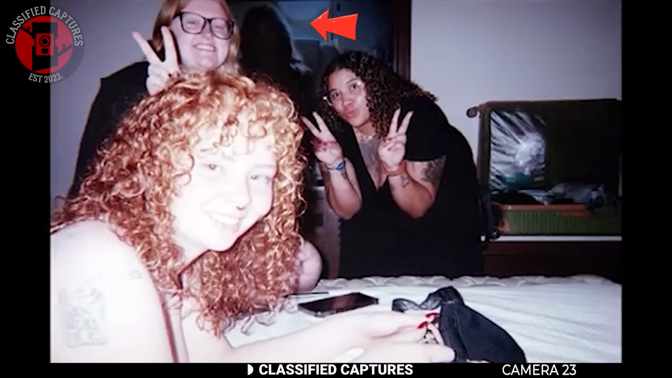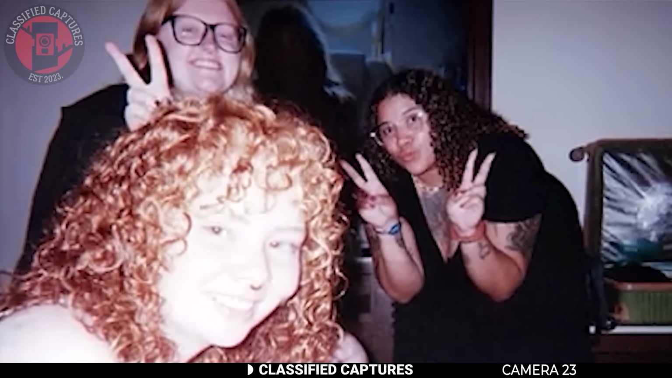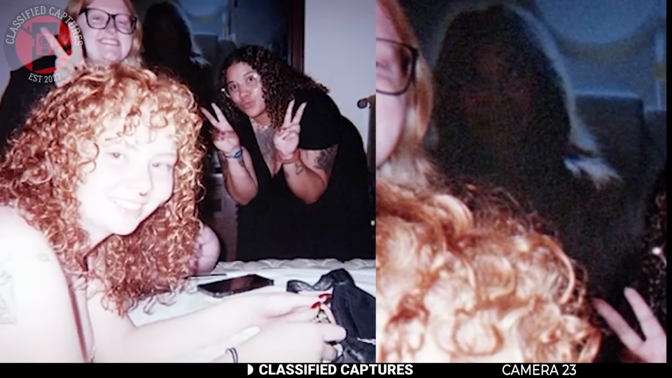Standing in the background near the bathroom doorway was a 4th figure. It looked like the shape of a woman, but her face, when zoomed in, was disturbingly grotesque. The expression wasn't human at all, and it gave off an unsettling presence, like something watching them. Now, people online are saying this could have been a witch lurking in the room with them. Others think it was edited. But the girls swear no one else was in the hotel room with them that night. So was it a witch, a ghost, or something far stranger?